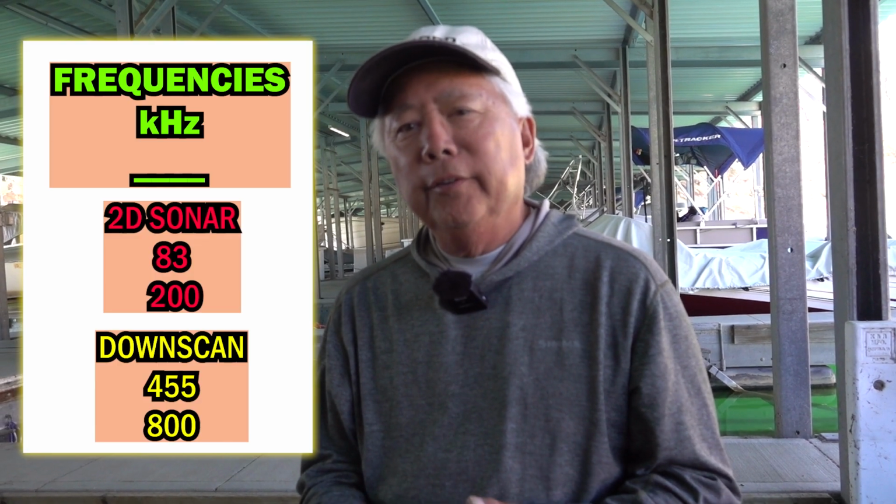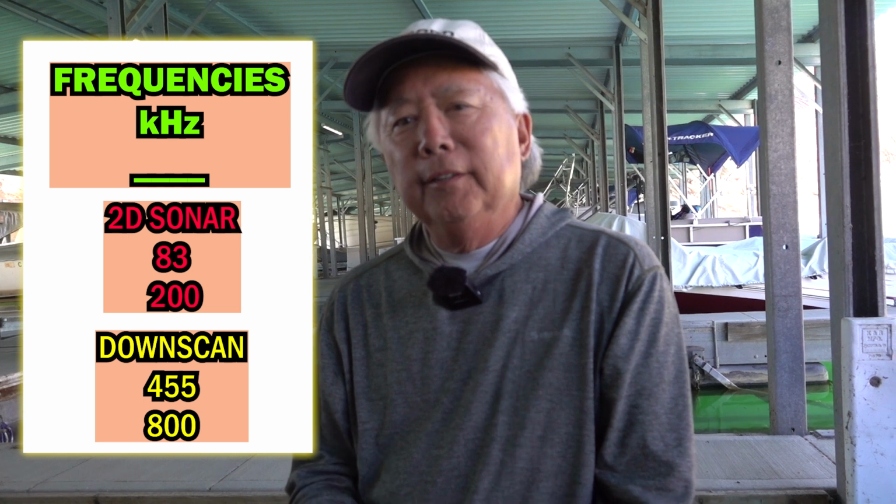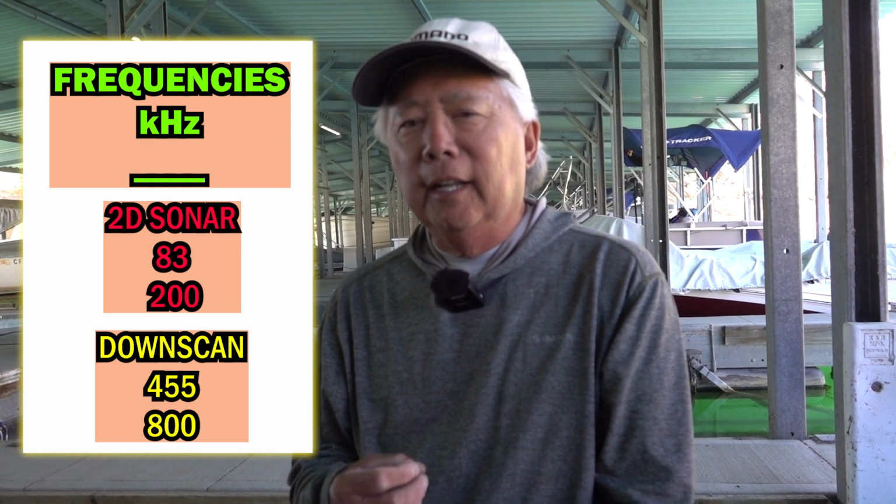Let's talk about Downscan, and actually what is Downscan and what are its uses. So first of all, you watched the last videos I did, a couple of them on 2D sonar. So 2D sonar and Downscan, let's compare the two. I'm going to show you the difference, and I'm going to tell you the difference. So basically, frequencies on your 2D sonar are 83-200. On your Downscan, 455-800. It's a lot higher.